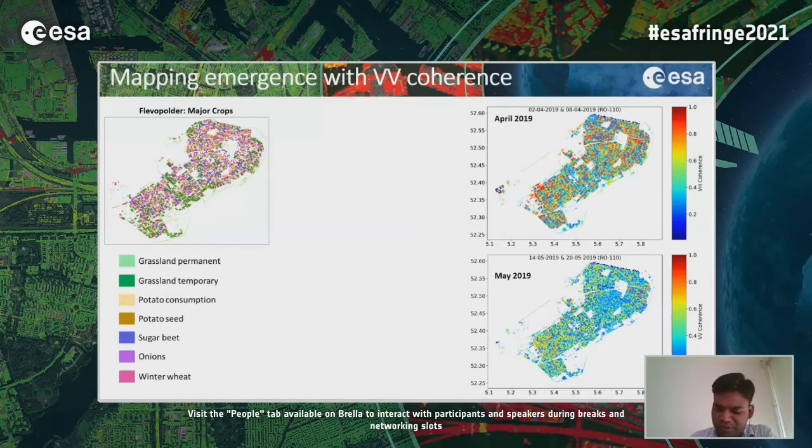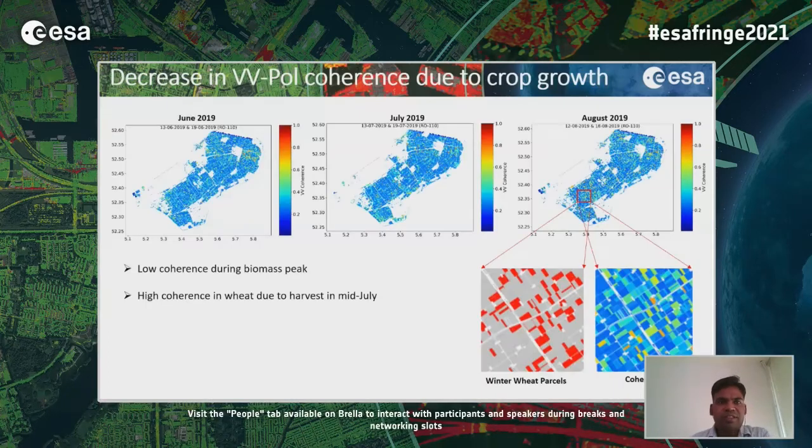Moving forward, as the crop season progresses, from early vegetative or emergence to the vegetative phase or the peak biomass phase of the crop, we can see the coherence value reduce.